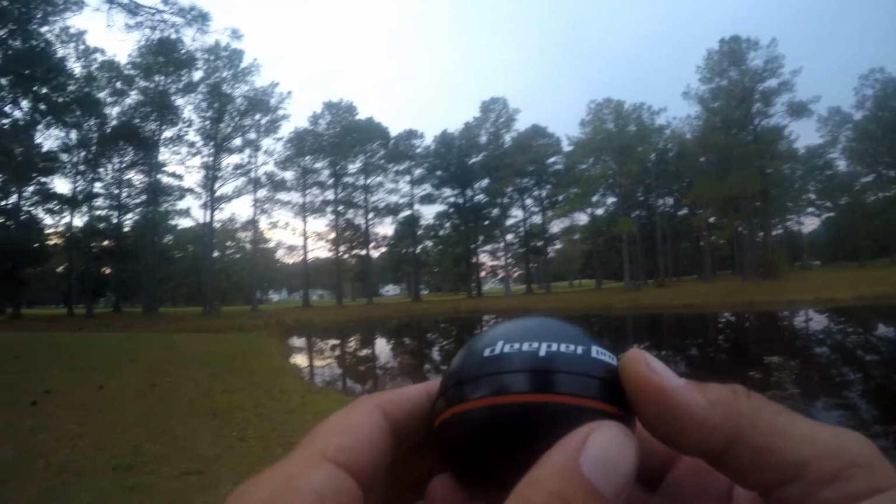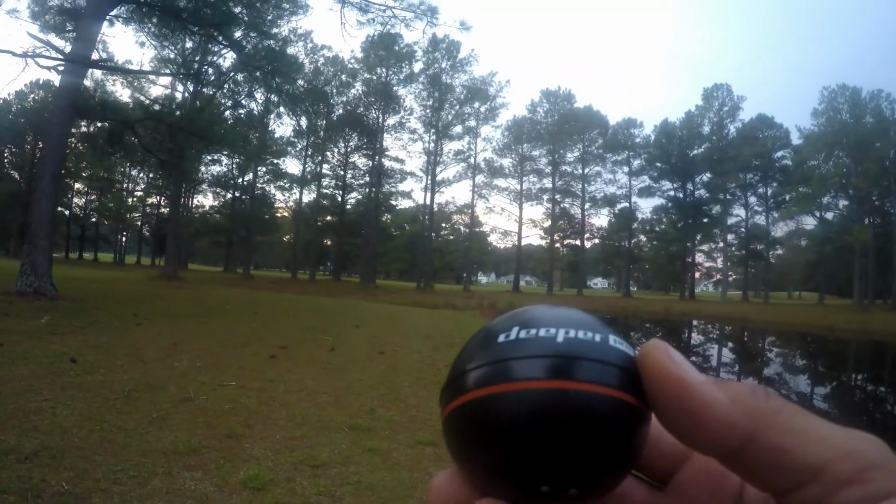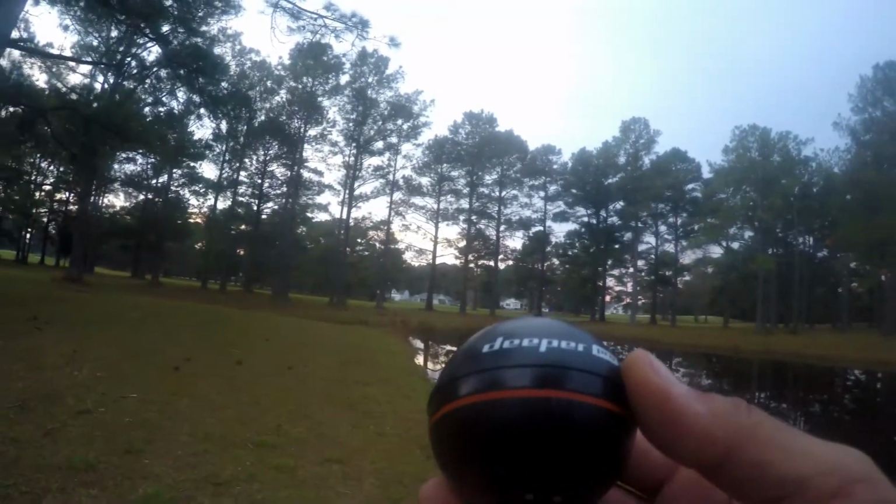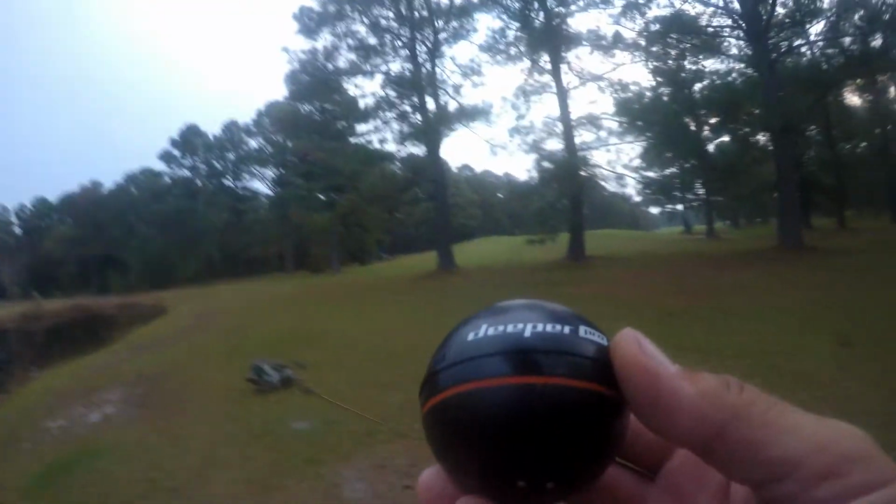So today we're gonna give it a shot, and I'm just going to show you how I use it, or would use it if it was winter. So I'm going to go ahead and put this on and give some tips and basically demo it and see if we can catch a fish using this to target a specific location.